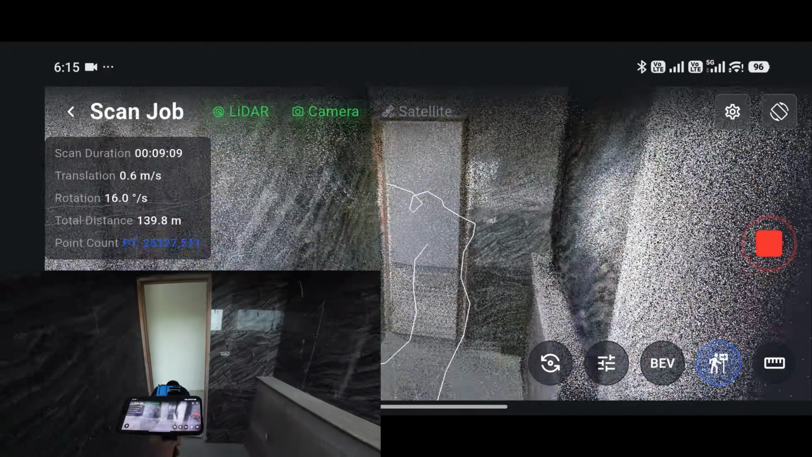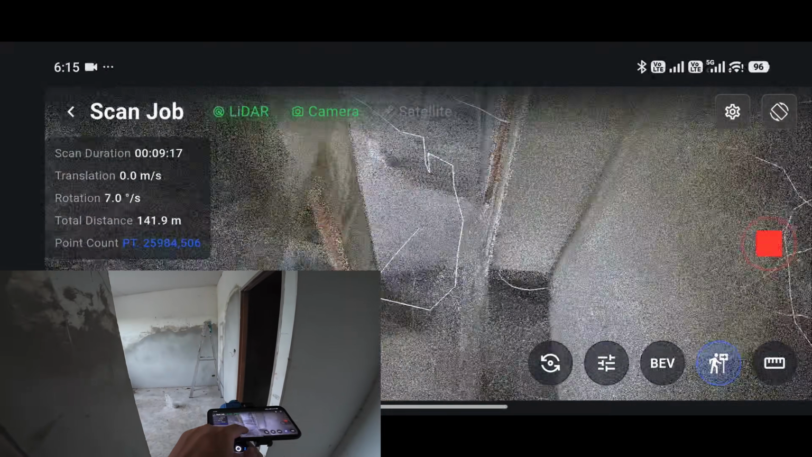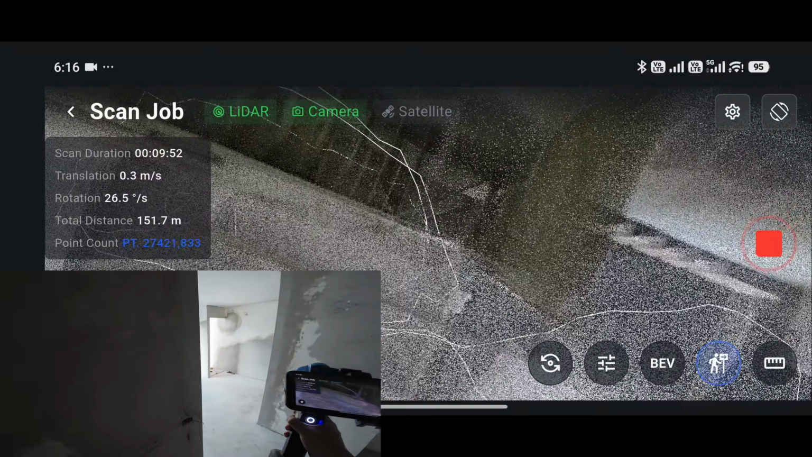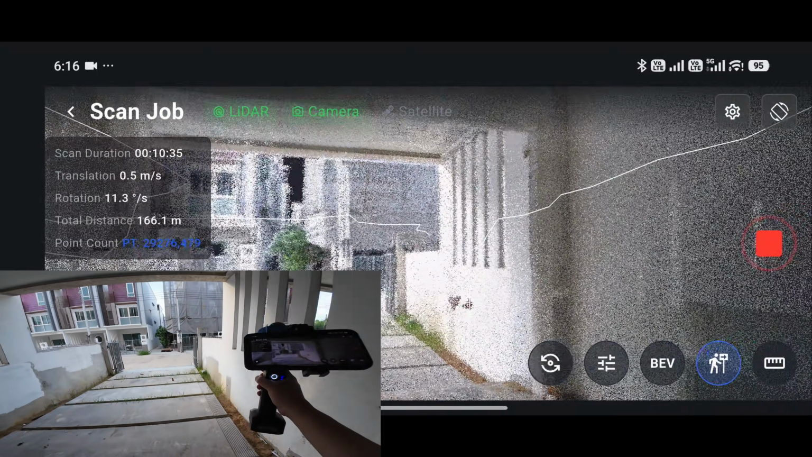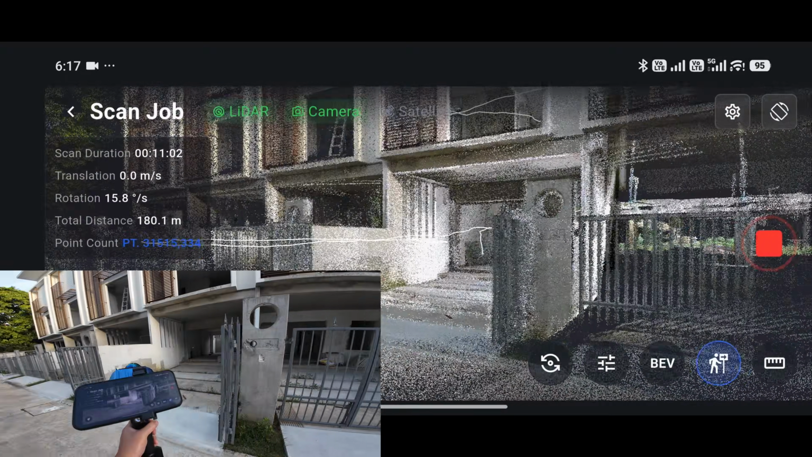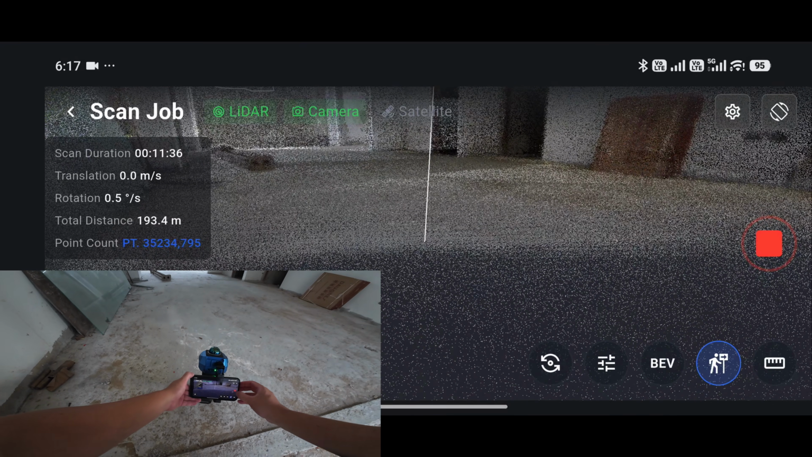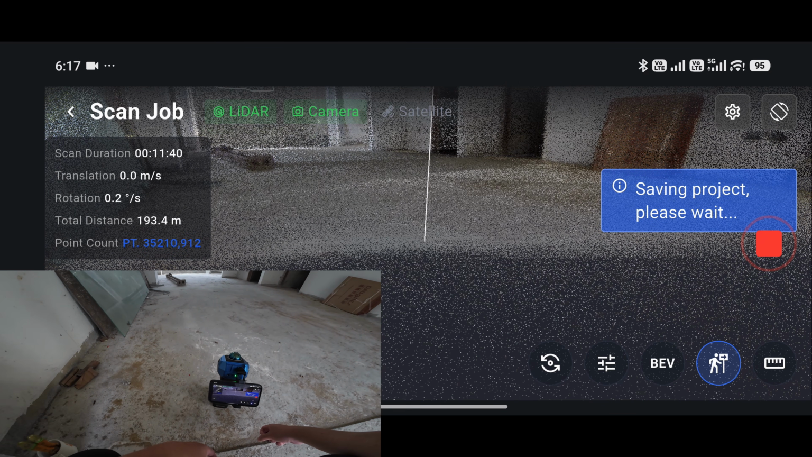I'm scanning just like a new user who's never handled a SLAM LiDAR before. Now I'm looping back to the starting point. Now I want to capture the outdoor area here. The scan was completed in 11 minutes, covering a distance of 180 meters.